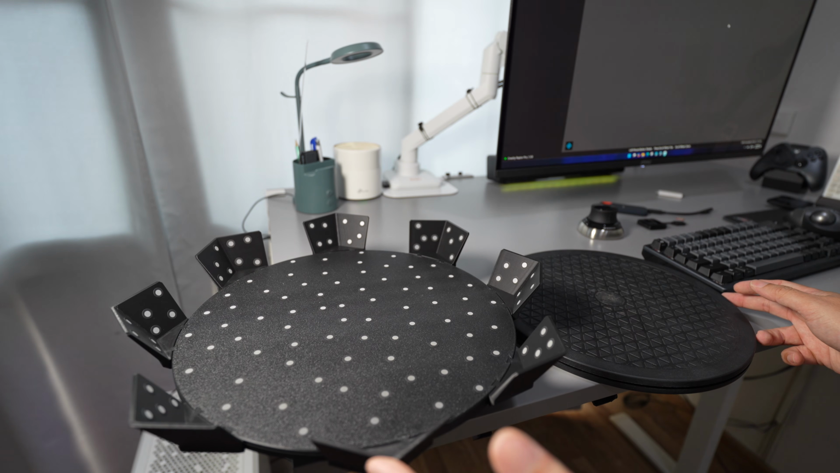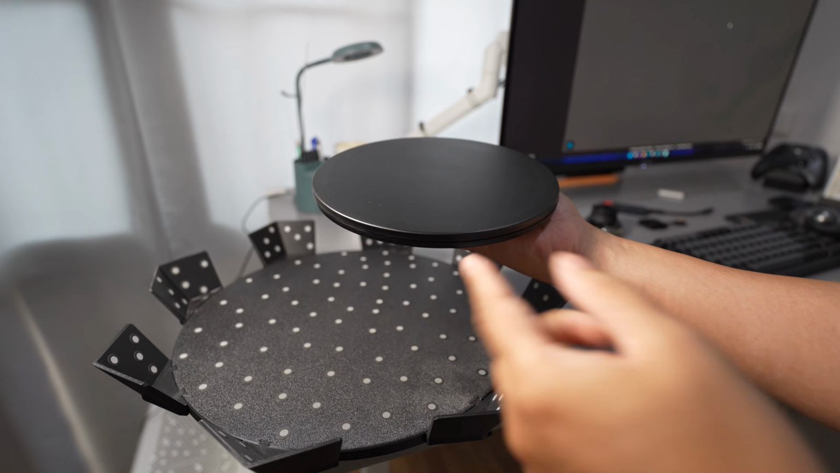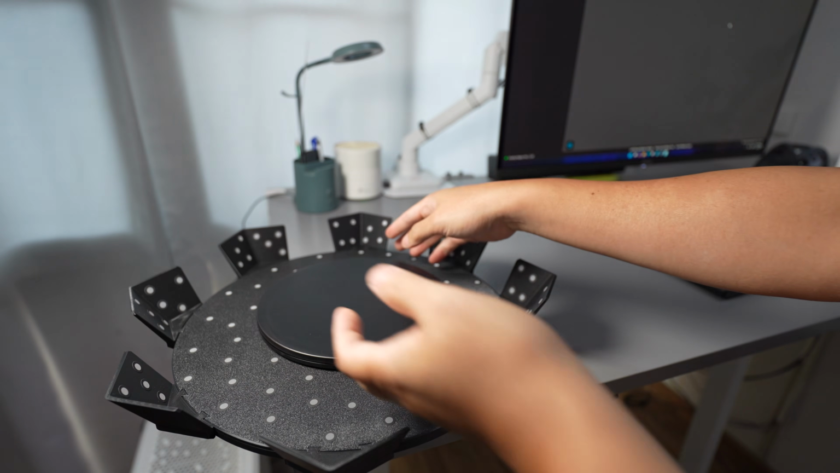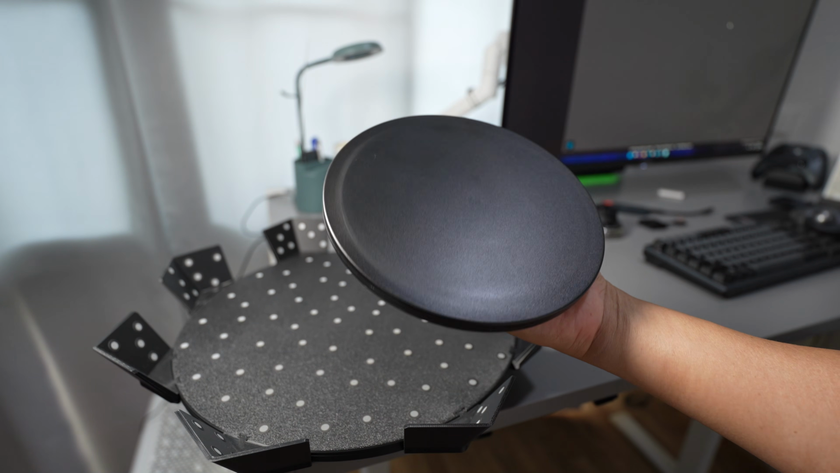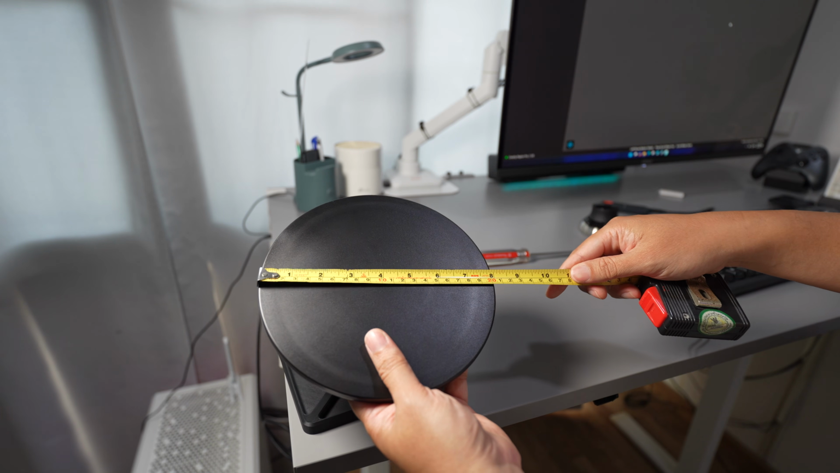You know why I need a new one? And this little guy here is the turntable from Creality. They ship together with the auto light. This one is only 20 centimeters.